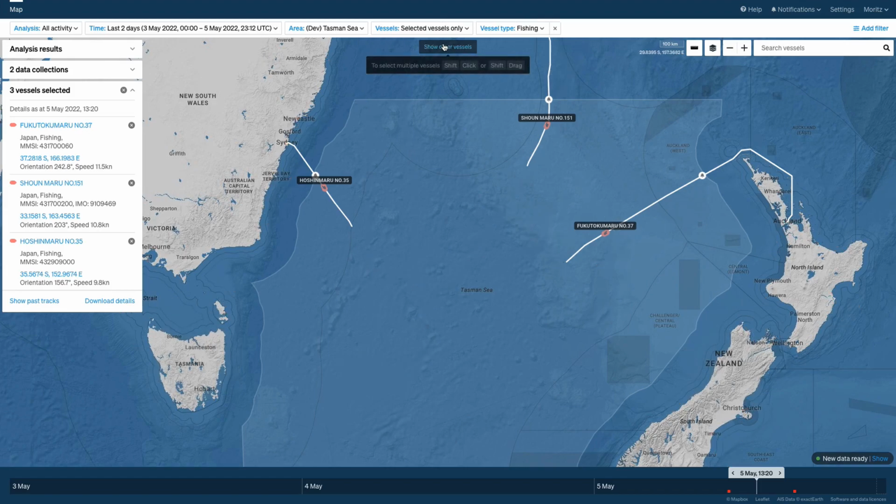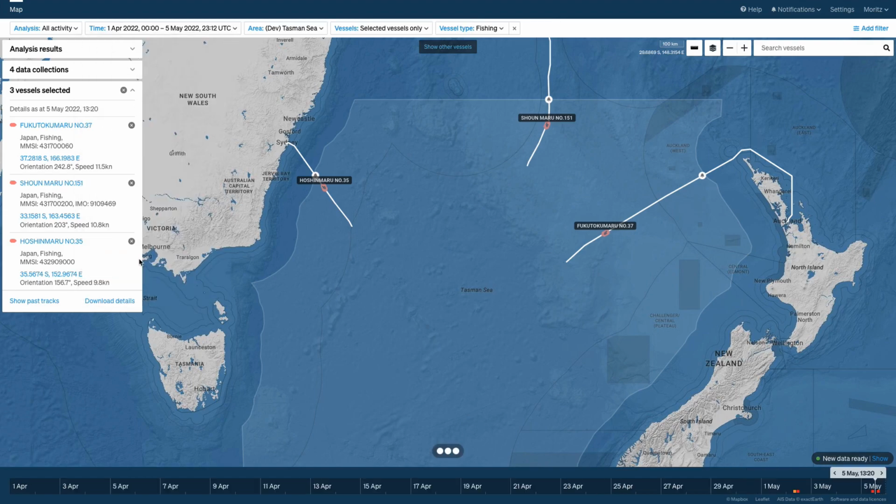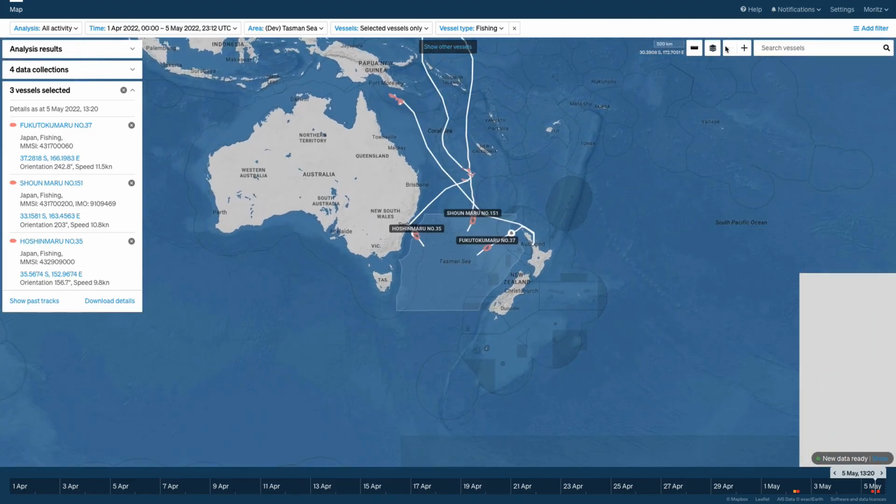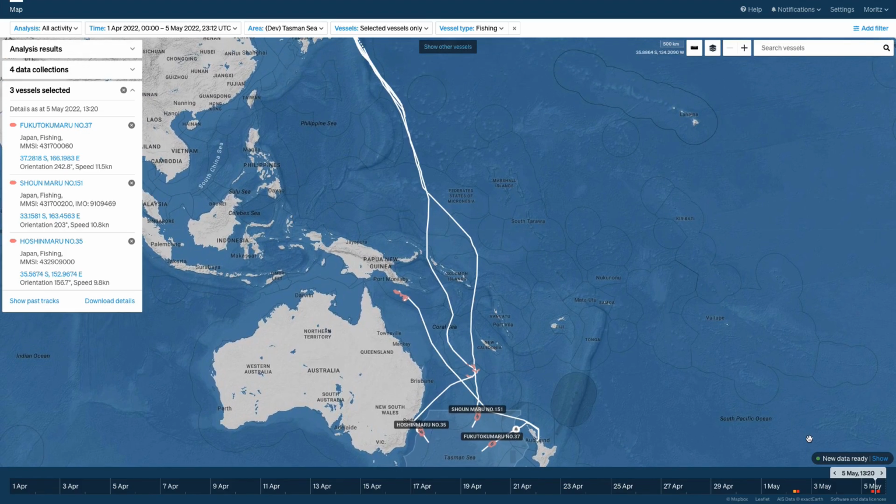If we were interested to see where these ships came from, we can hide all the other vessels to reduce the clutter and go back in time, perhaps a month, and update the screen here and zoom out a little. And this gives us quite a nice view of where these ships have been and whether they've been going to the same ports or what they've been up to.